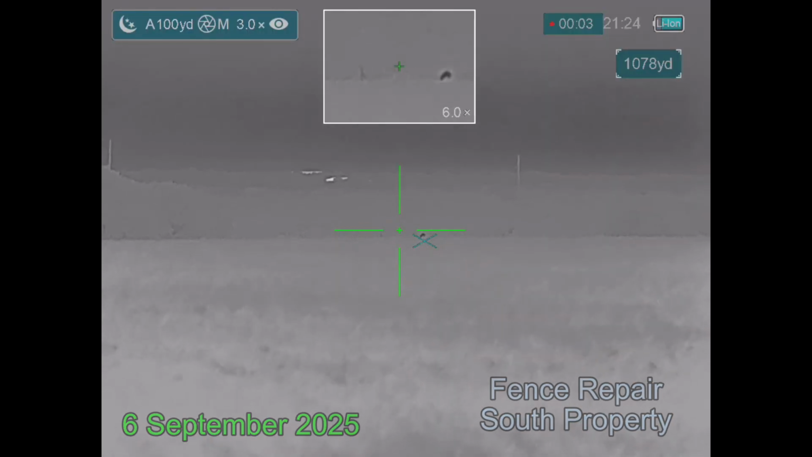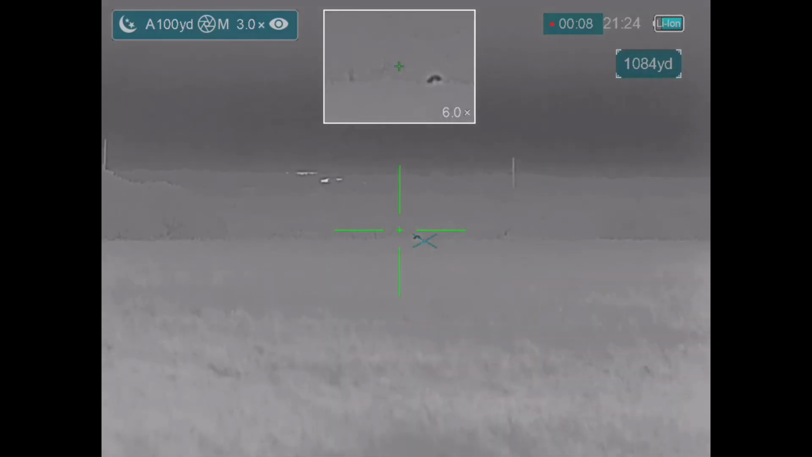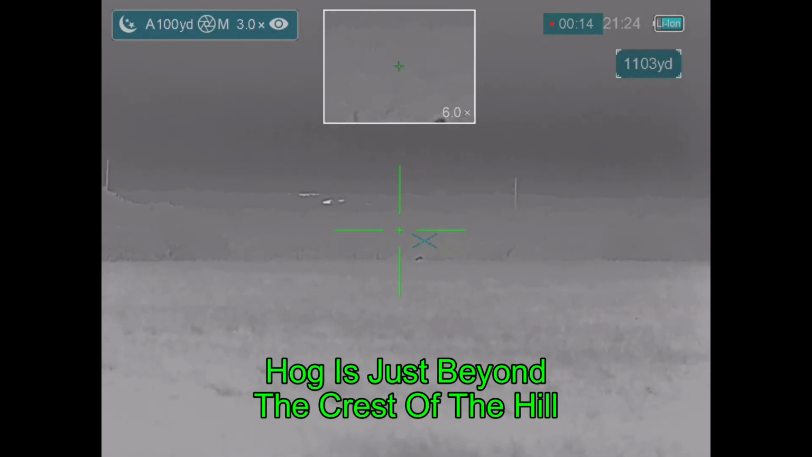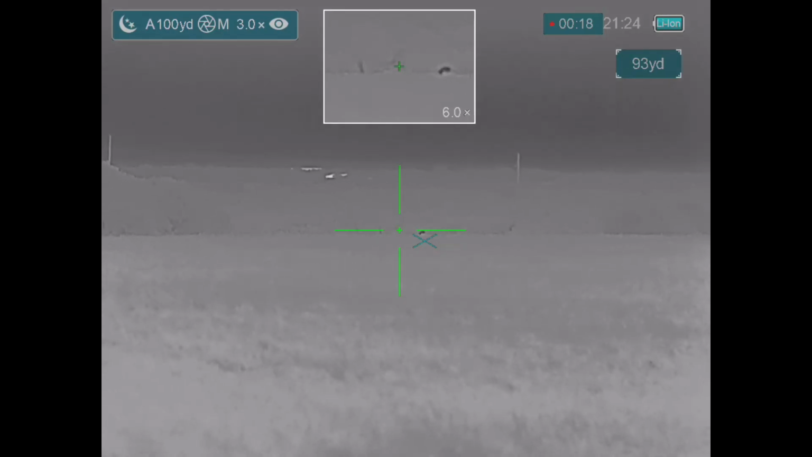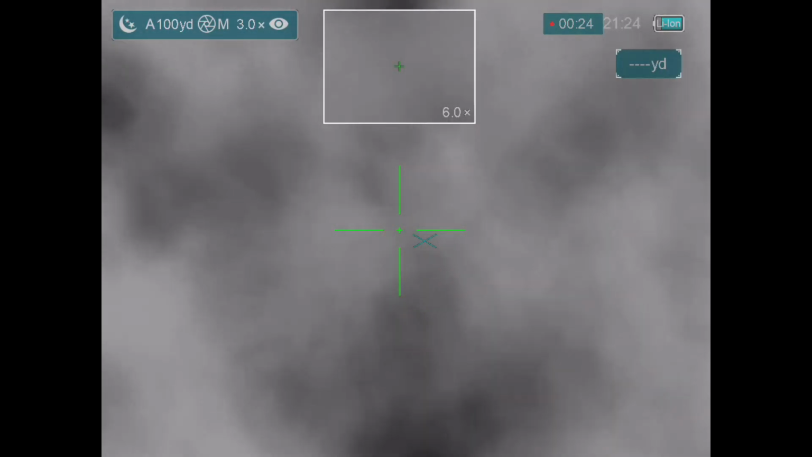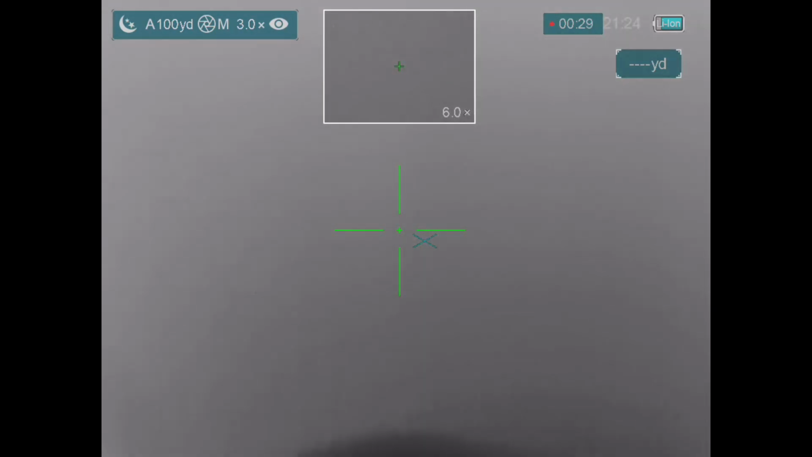This landowner contacted me, said that hogs were hitting his pivot field again. So I've got a boar there in the distance. How far? Alright, well the hog is somewhere between 89 and 1,100 yards. And this is one of those problems where the laser rangefinder isn't quite reading the hog. It's reading the ground in front of the hog or the trees behind the hog, but not quite picking up the hog itself, and so we don't have an exact reading on the hog.